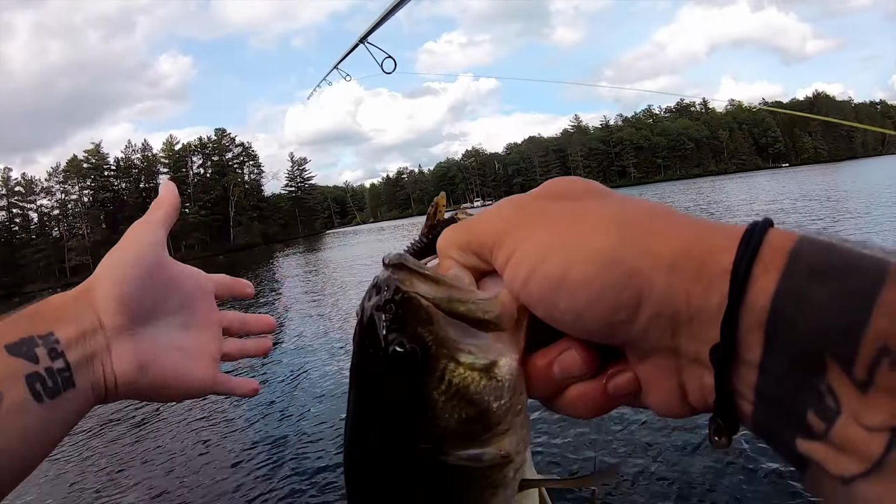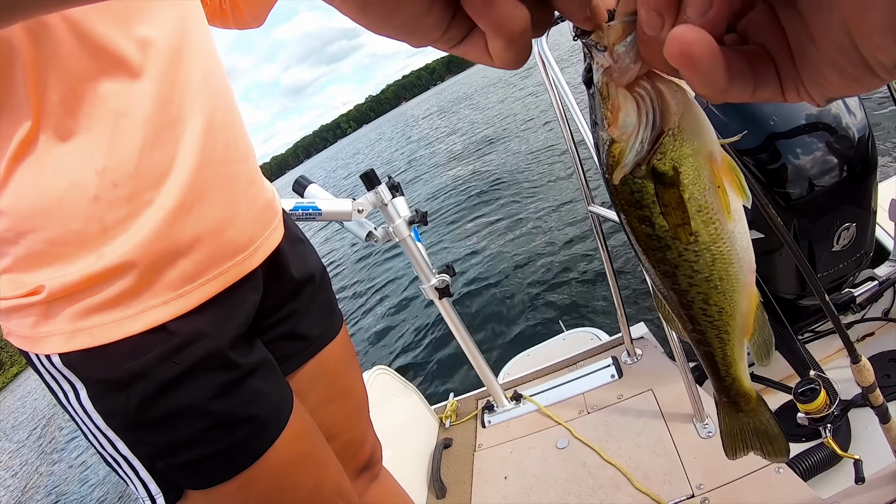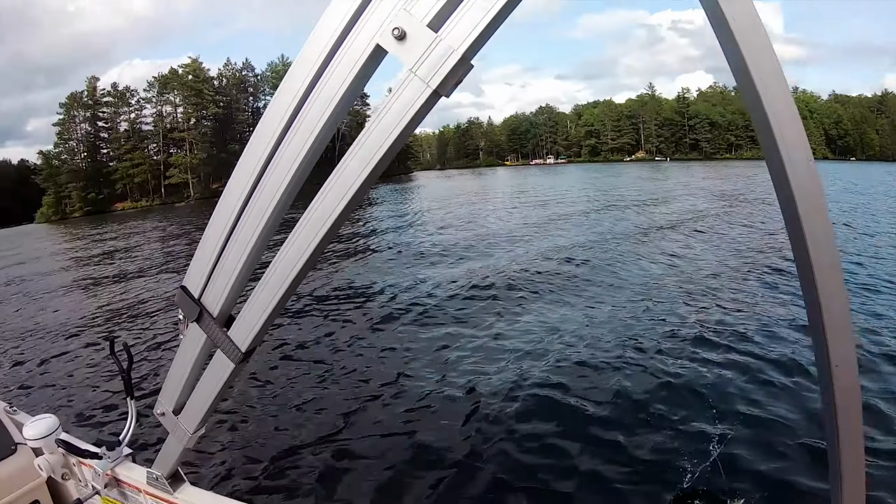All right, guys, I thought I had a giant. I was just caught in a bunch of weeds. First fish, last spot of the evening. Thank you.